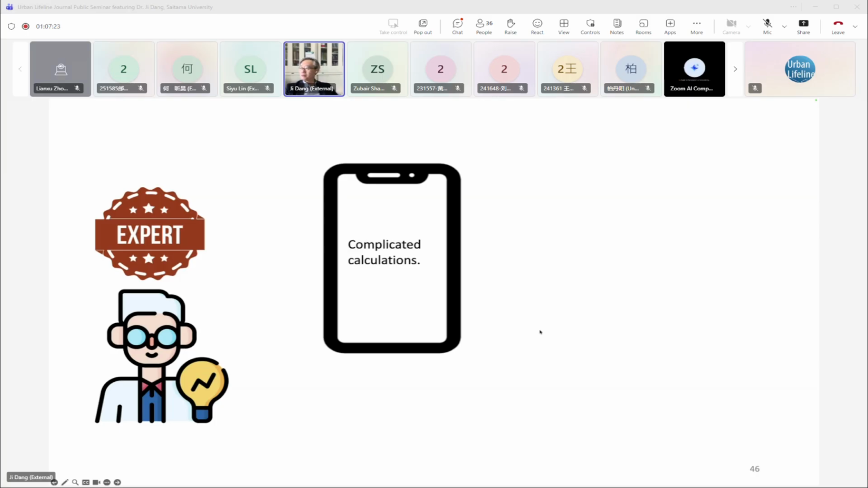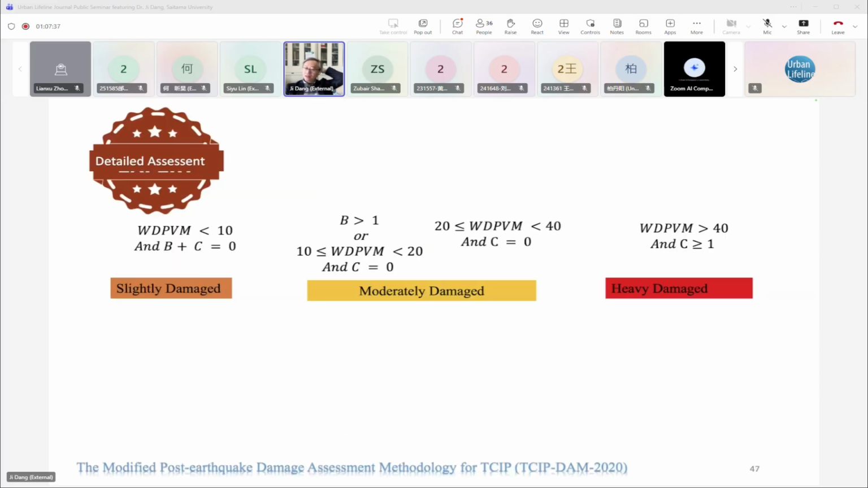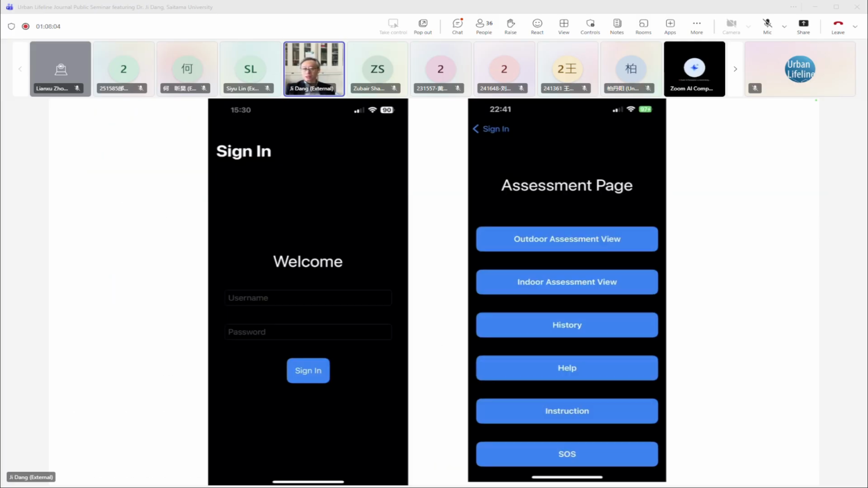For experts, they may have some complicated calculation, but if we use a mobile phone, that can be easily done. So we can use AI to detect light damage, moderate damage, or heavy damage. This is based on the international standard, TCP, for on-site detailed assessment of the building's safety. We use this standard to calculate and do the overall evaluation for the building after the multiple images detection process.